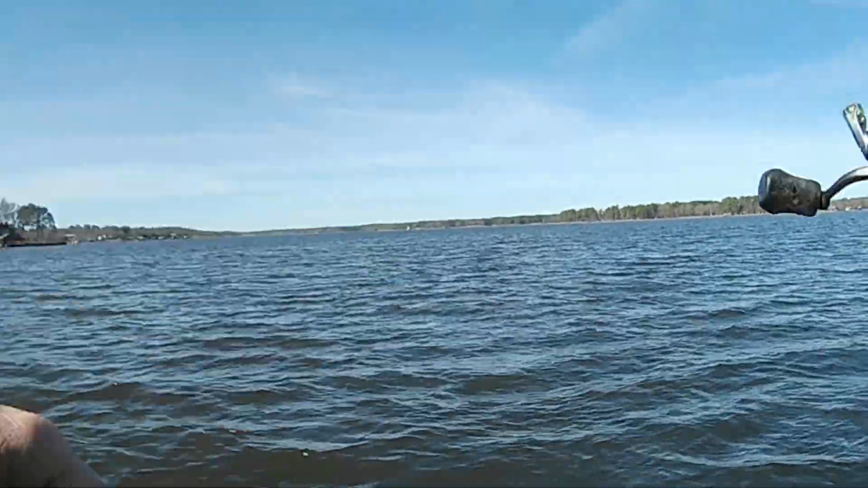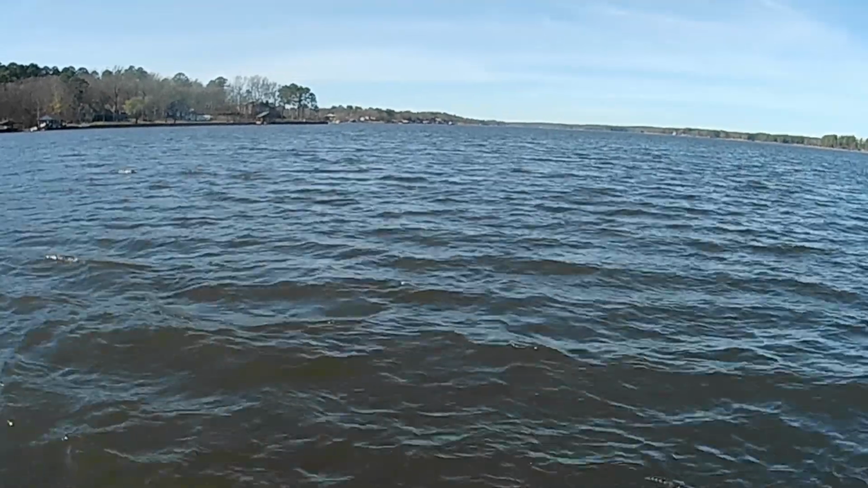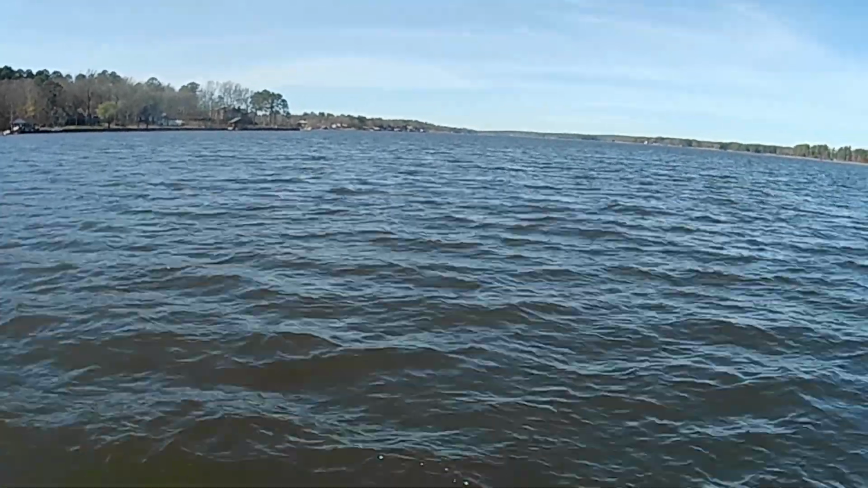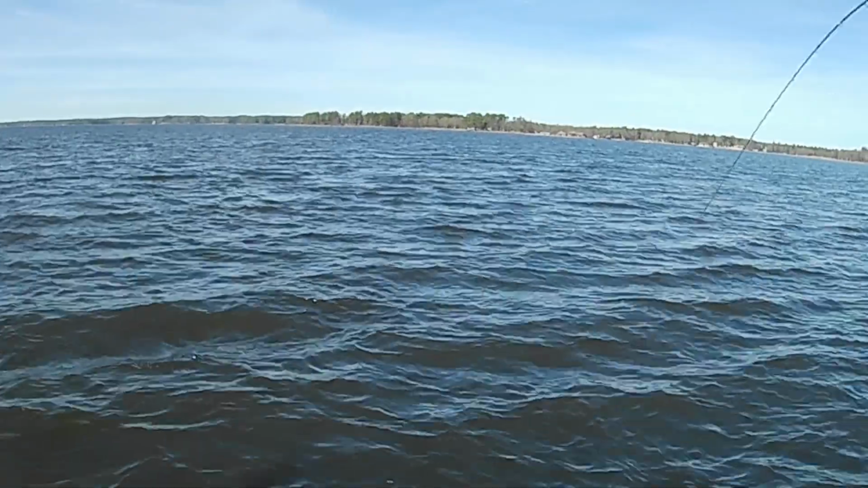You know, there's another one. Golly, I missed him. You just use your electronics to find them first, and then just start dragging that jig down through there to see which ones are going to bite at what depth, and then just stay at that depth. And there's another one. Golly. Hey, this one here is pulling pretty good.